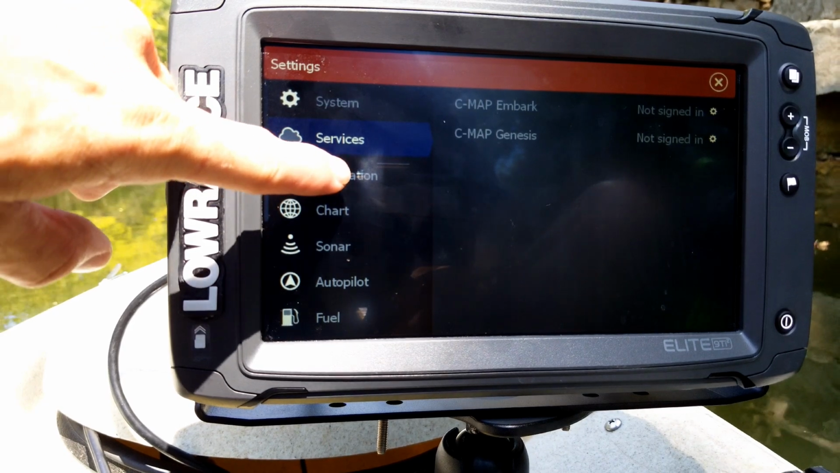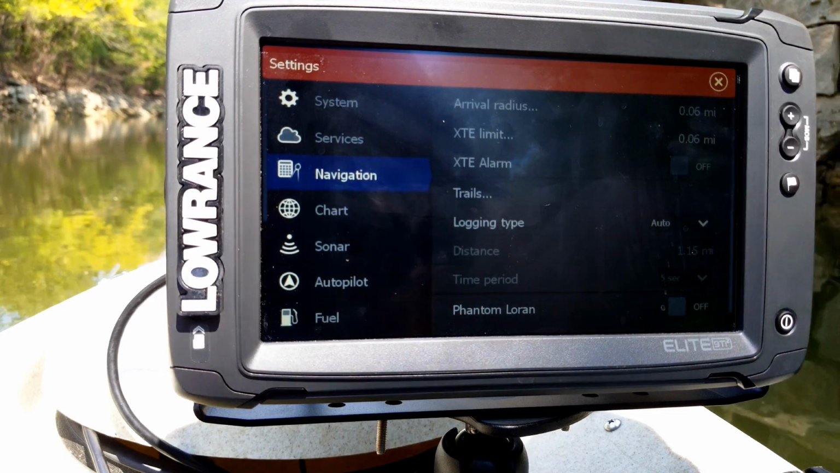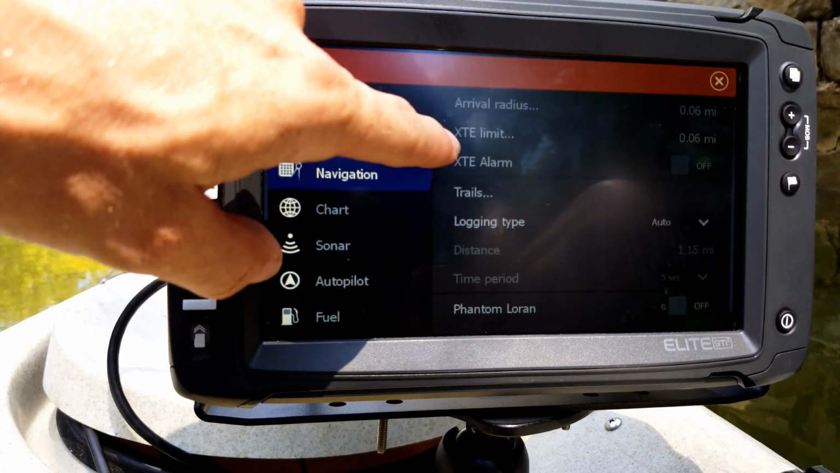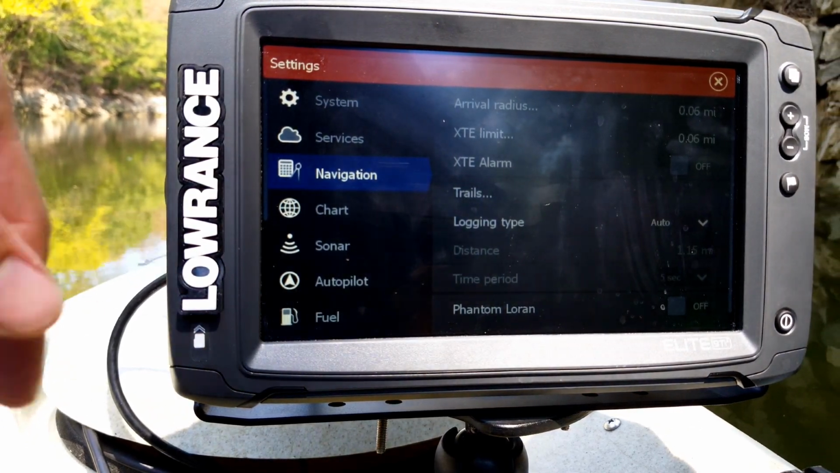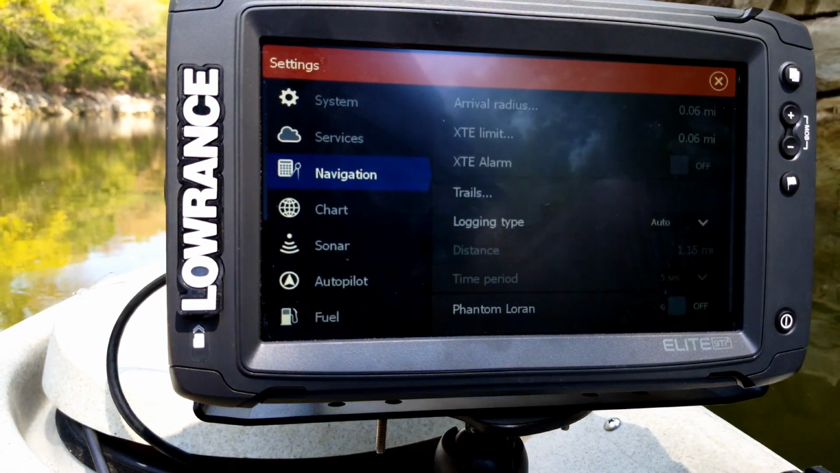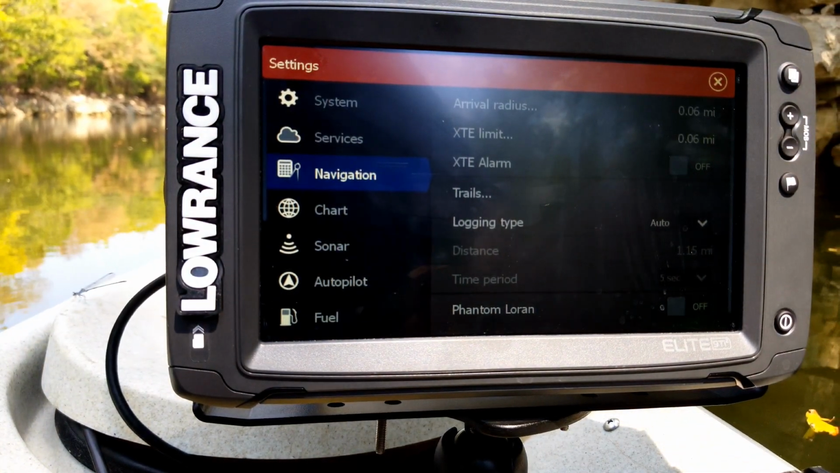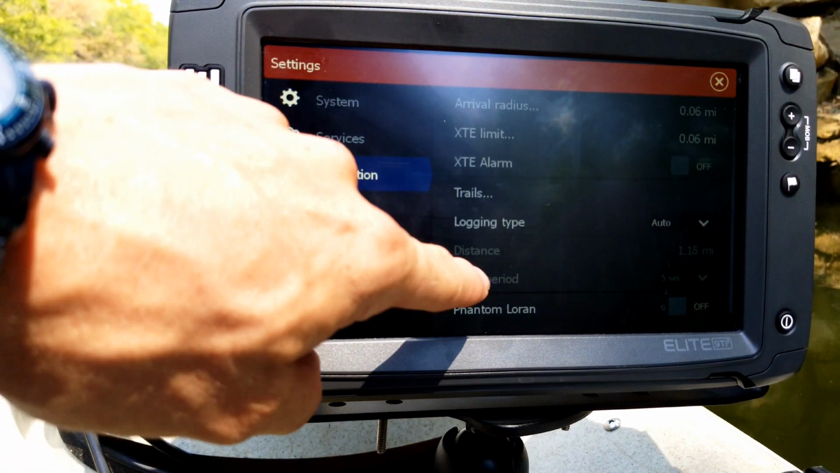Now, you also have your navigation, which is all about whenever you go into the unit and you say go to. So you select a destination, you hit go to, like a waypoint or just a spot on the map. This allows you to control, like you have your arrival radius, which is how close you can get to it before the alarm goes off. You have your XTE limit and alarm, which is your cross-track error, which is kind of like the unit will create a little shaded area around your path. And if you go outside that shaded area, it sets off an alarm, and you can control how big that area is. You can set like your trail information.